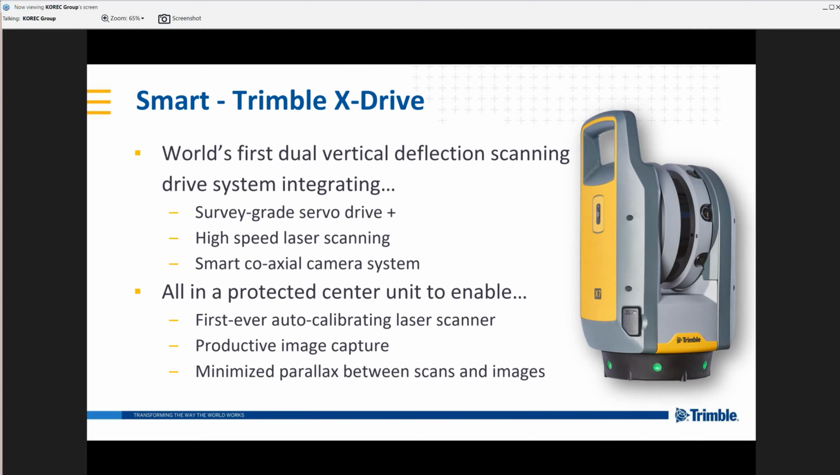So to start, Trimble X-Drive. This is a revolutionary drive system from Trimble in the X7, and it's allowed for a lot of the innovations that we're going to discuss today. It's a survey grade servo drive, so it's allowing that high-speed laser scanning. It's allowing for a very smart coaxial camera system. It's allowing for our auto calibration.